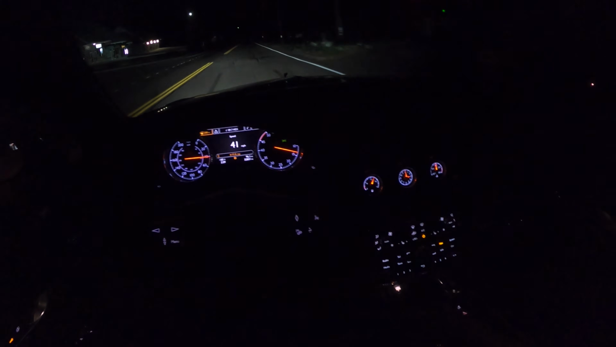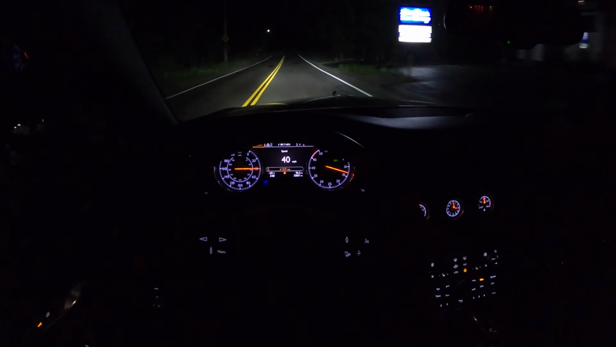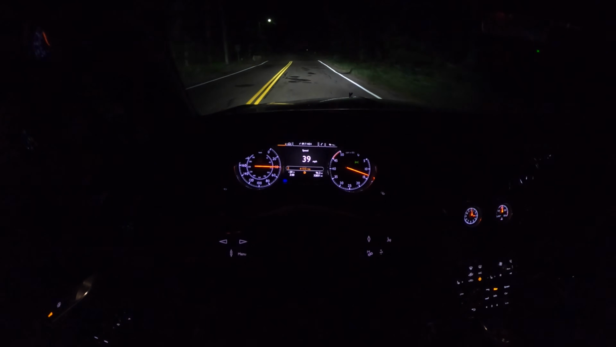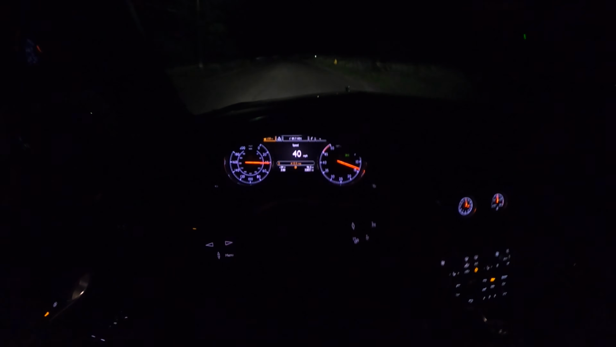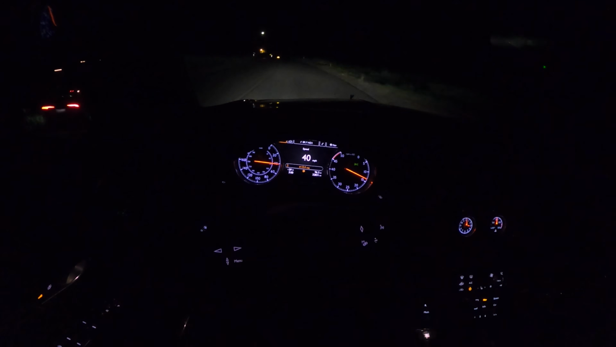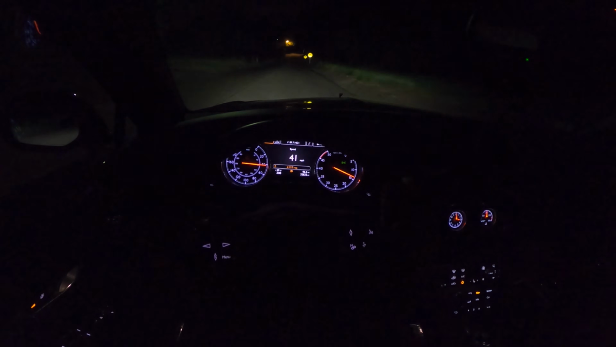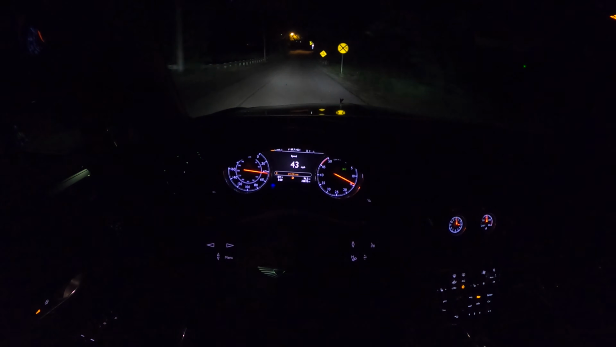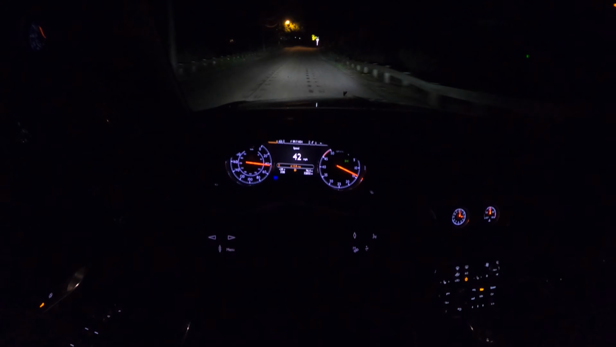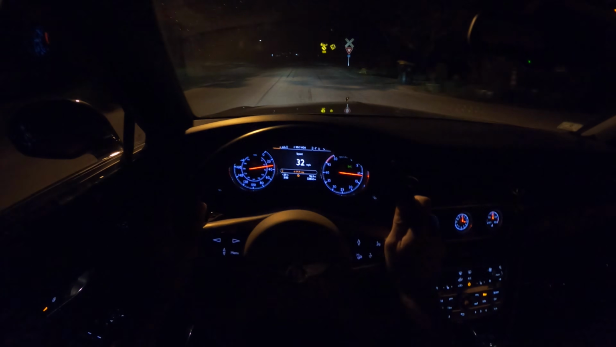Beautiful gauges illuminated at night are fantastic to look at. We've got our water temp, which has come up, our clock, and our fuel gauge. It's nice to have some fuel in this thing because it drinks a lot. These high beams are excellent on these rural roads, although we do have some street lights. We'll see how it does over the railroad tracks.